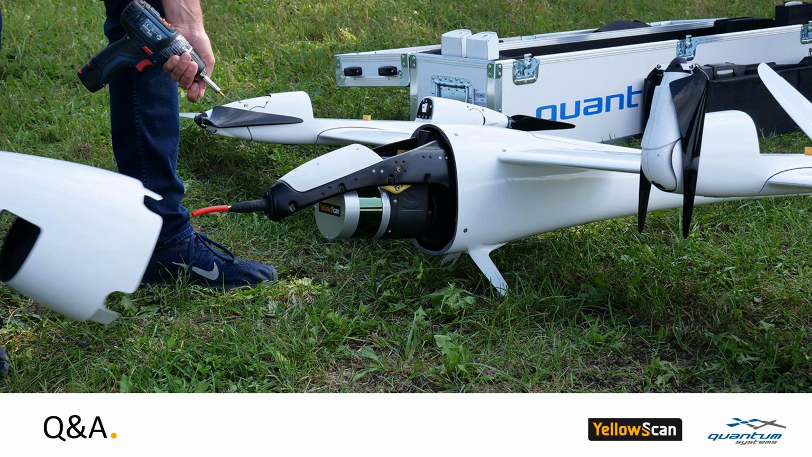The second question is, can we use the live station with this combination? Yes, we have the opportunity to use the live station. It's just a matter of data transfer. What we would use now is a 2.4 gigahertz modem to transfer live data. With this modem, we can roughly get a distance of around 10 kilometers to transfer the live laser data, to have a live feedback on the ground.